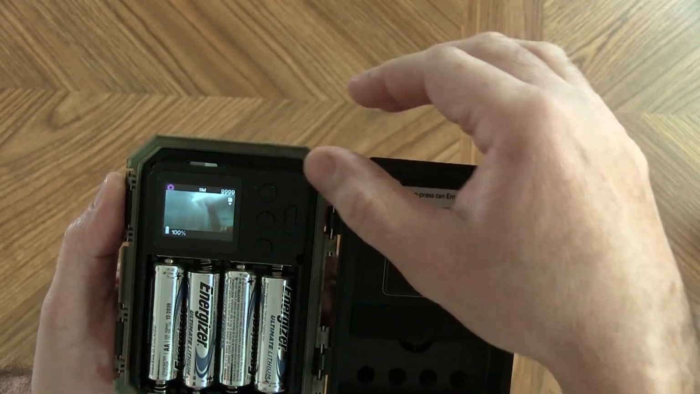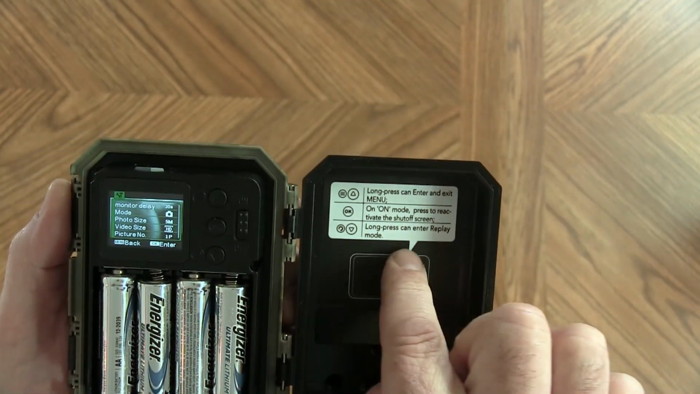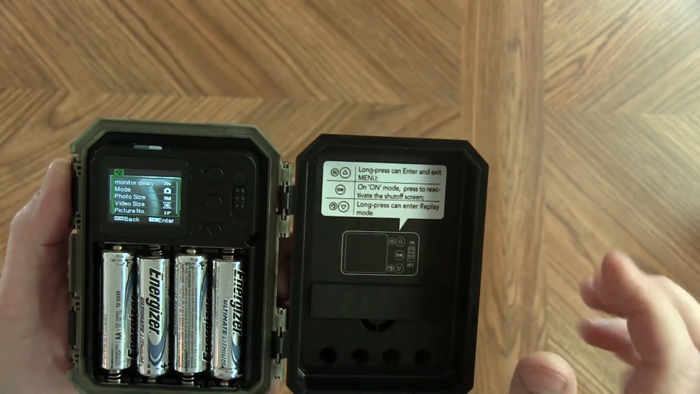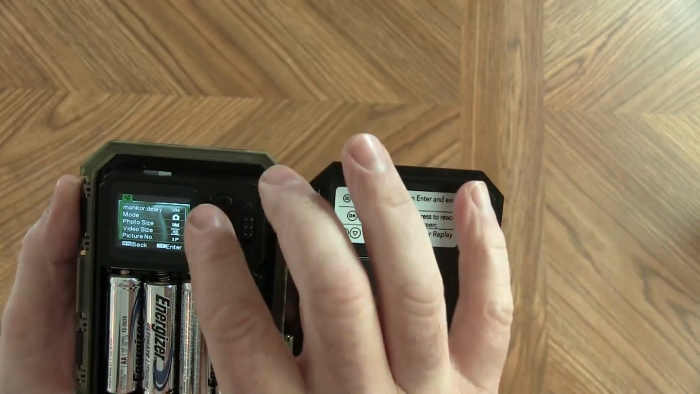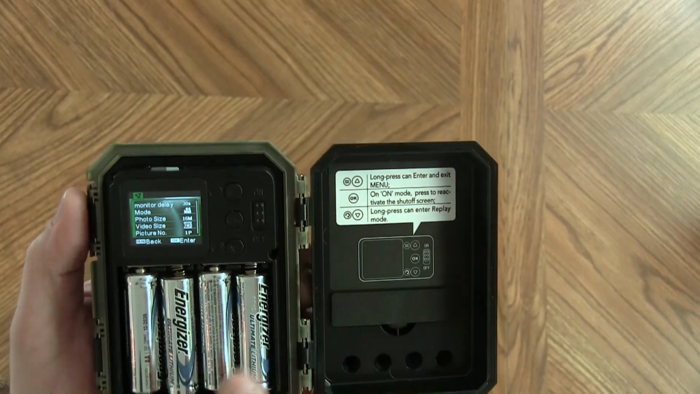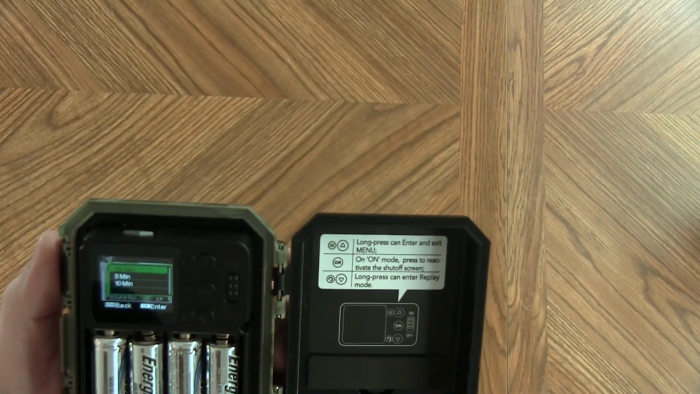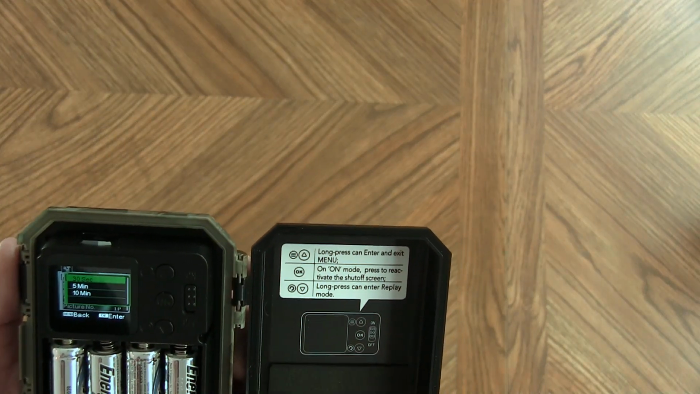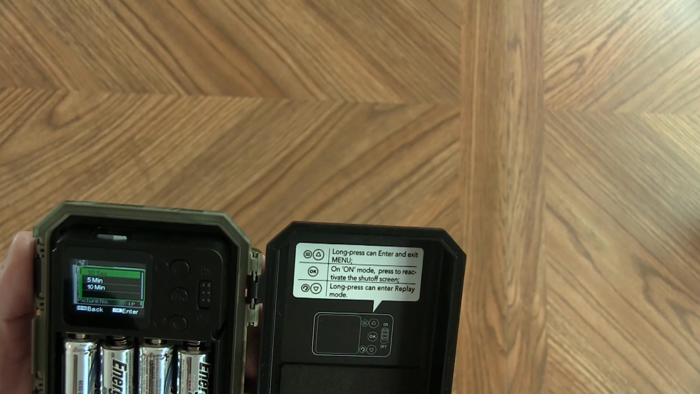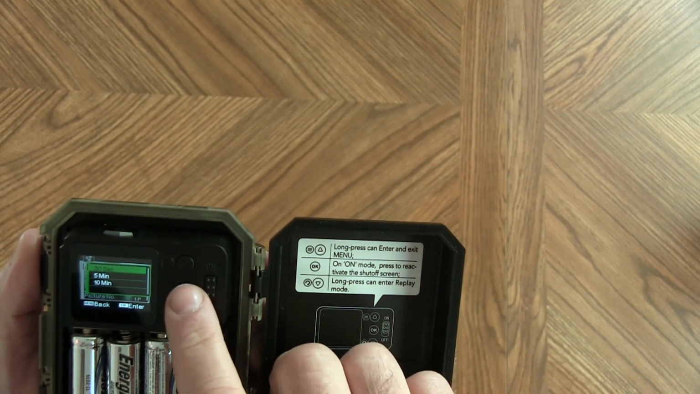To go into the menu, you long press the up button. And those instructions are over here. It only has 3 buttons here, which is different than a lot of trail cameras, but then your instructions on how to get into the menu is over here. In your settings, you can drop down to your monitor delay, and I think that has to do with your screen, like a screensaver delay. I'm not exactly sure, but there's a 30-second, a 5-minute, and a 10-minute selection there, so I do believe that means how long it is before that screen goes blank.